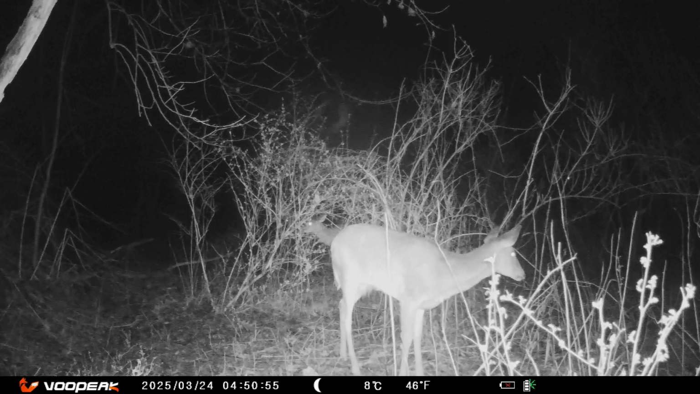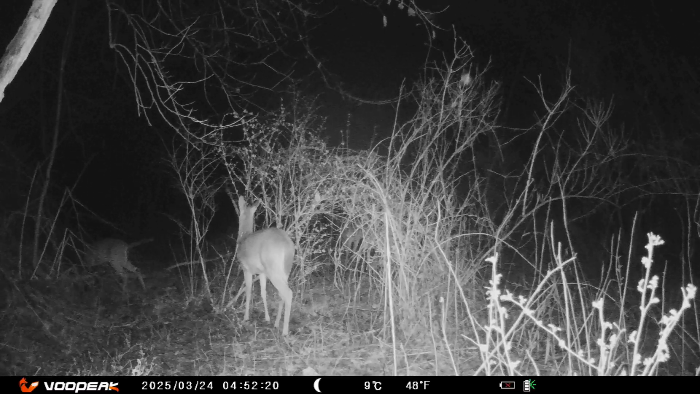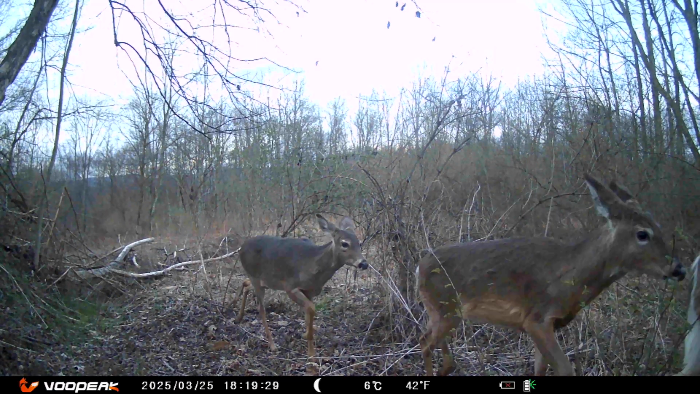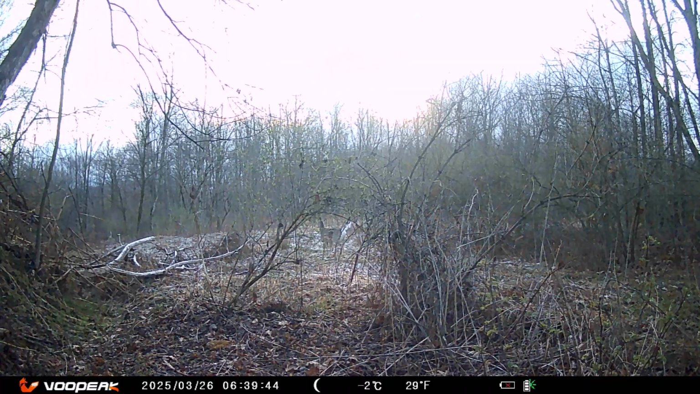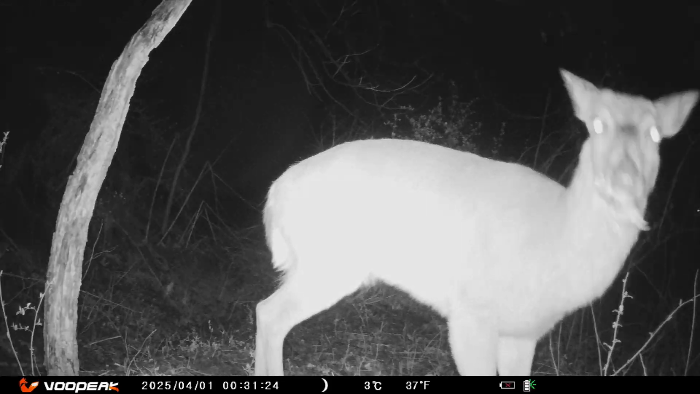A sign of spring is something you hear. The spring peepers have started their nightly chorus, filling the air with their high, rhythmic calls. That steady rise and fall of sound is like nature's announcement. The woods are waking up. Even before the trees are fully green or the wildflowers begin to bloom, the peepers remind us that the season is shifting. Their voices echo through the woods, mingling with the rustle of leaves and distant movement, setting the scene for the new life that's just beginning to emerge.